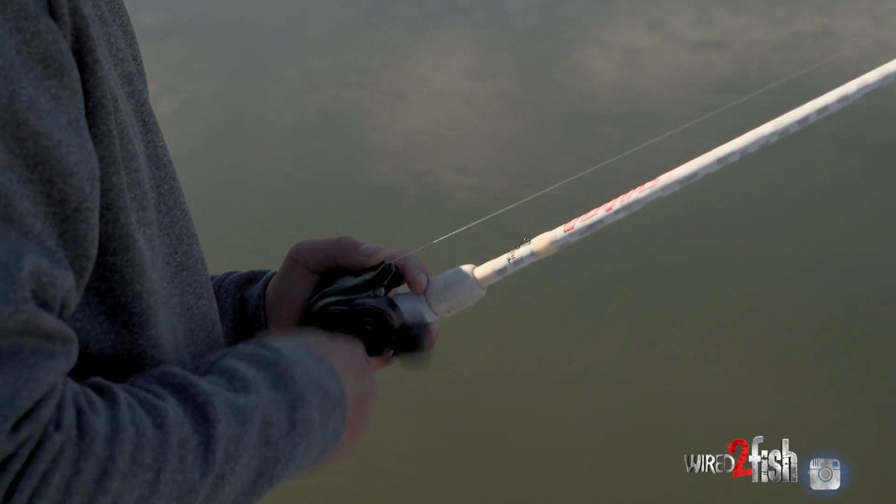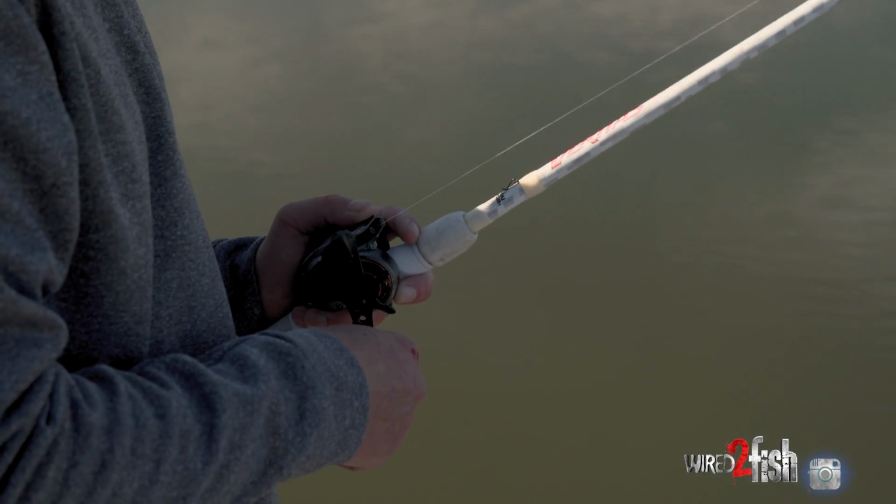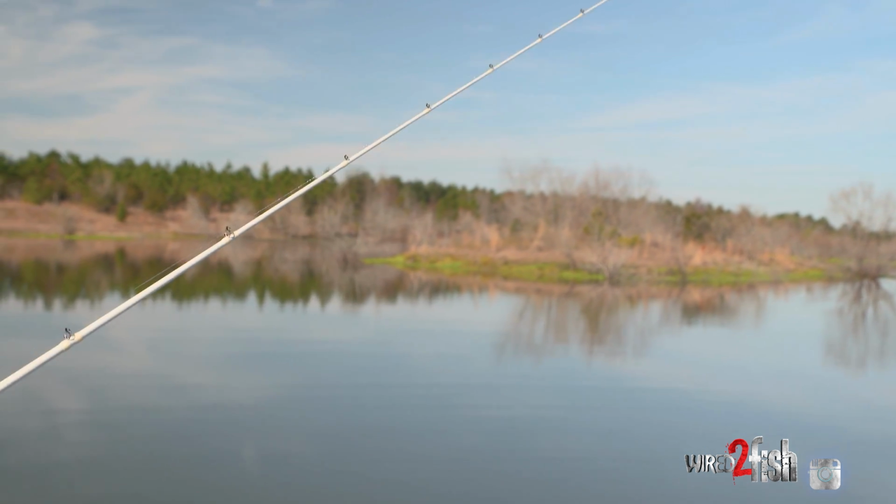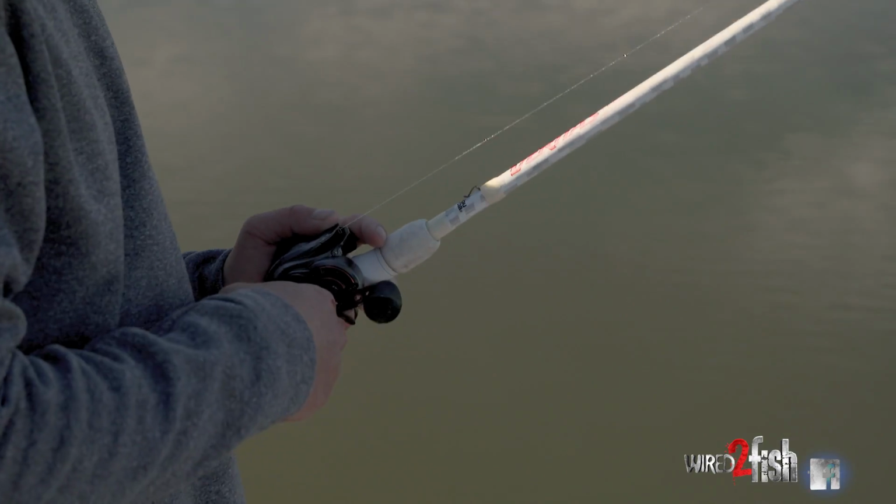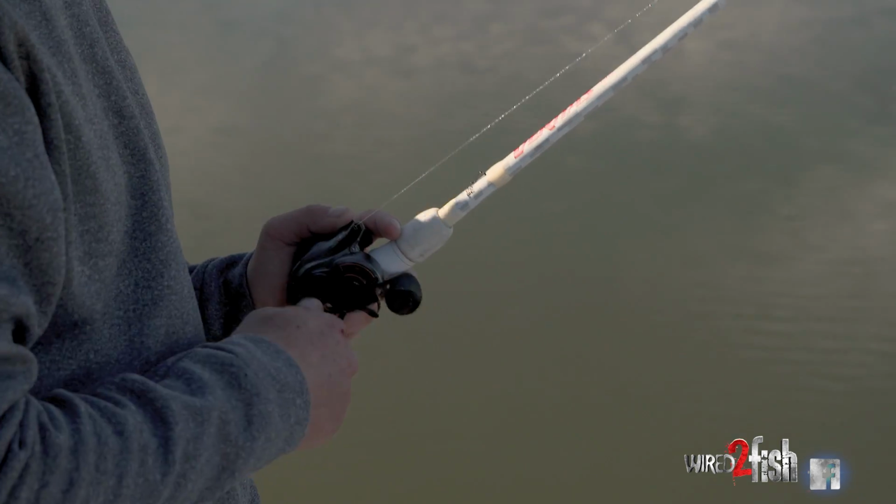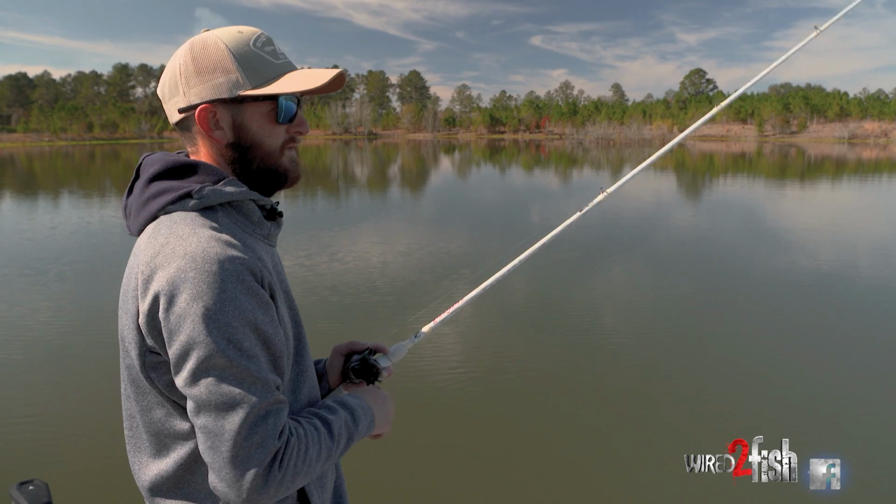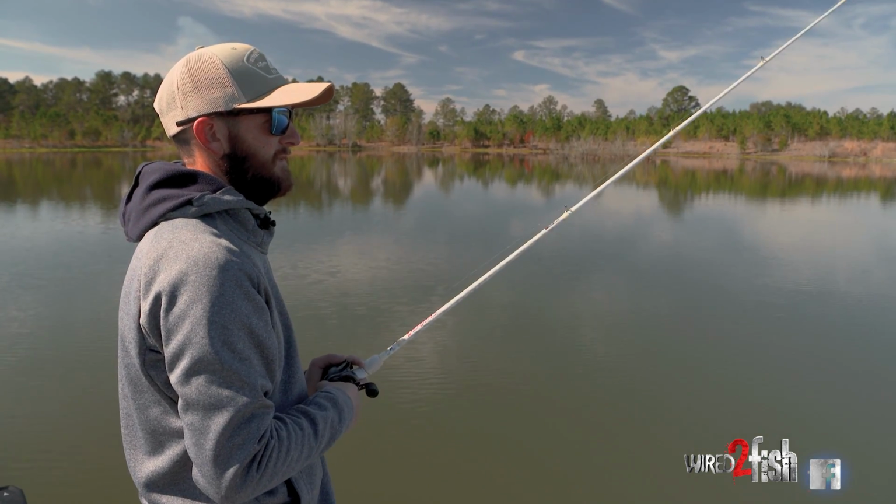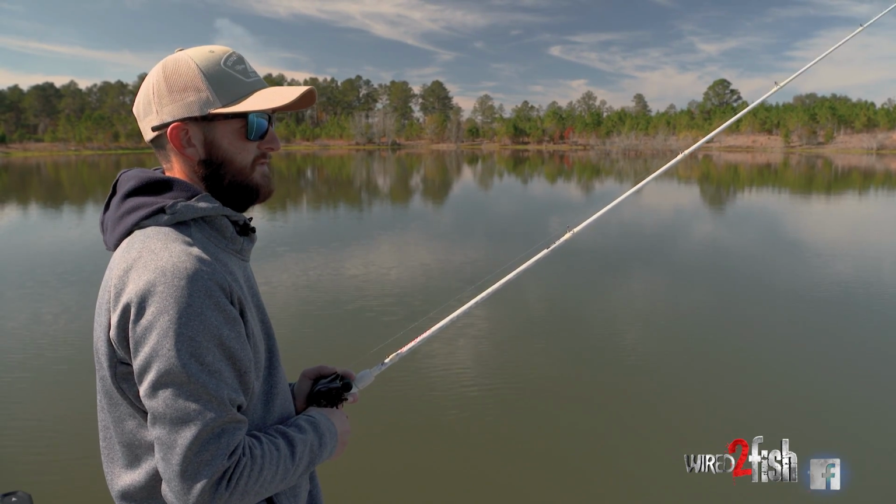Throwing 17-pound, 100% fluorocarbon, a 7.4 medium heavy PLX. This is a perfect rod for a chatterbait style or this rattle trap style bait, such as the 3/4 ounce war pig. So I'm trying to feel that bait. When I'm winding it up, I'm feeling it rattle. When it's sinking, I can feel it still wiggling because it's a big bait. It's a 3/4 ounce. And anytime I hit a little hard spot, I'll burn it really quick, just kill it and let it do its thing.